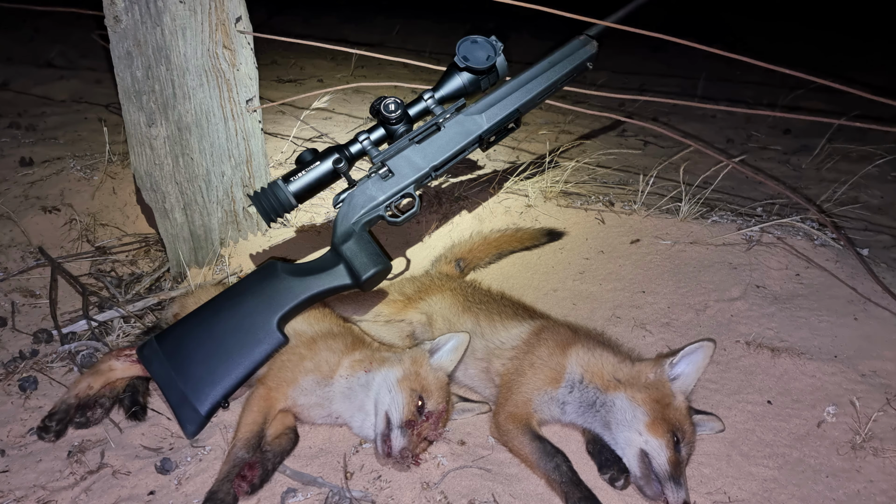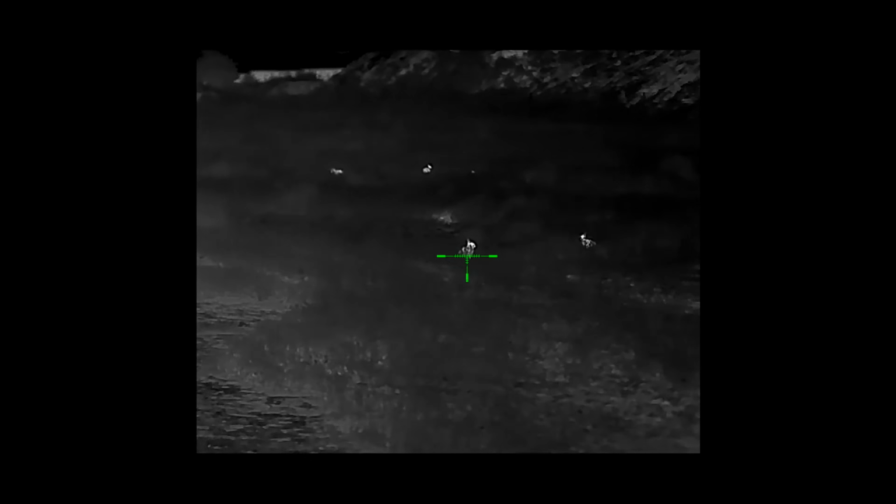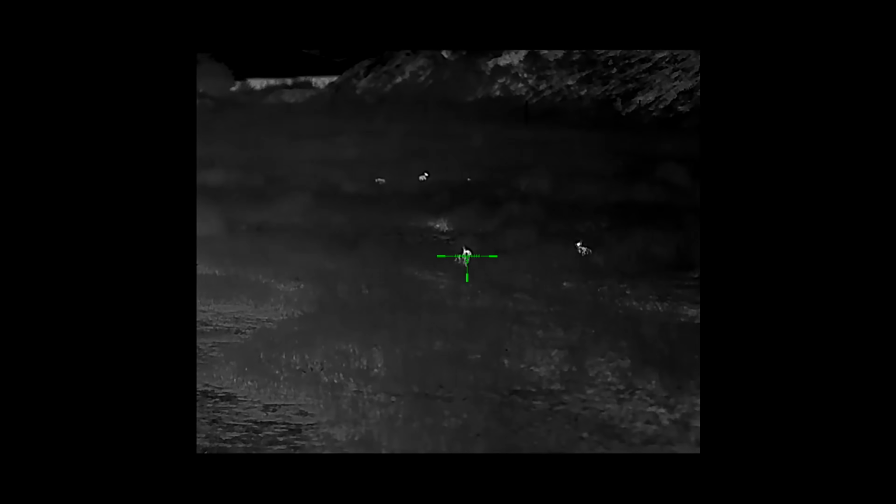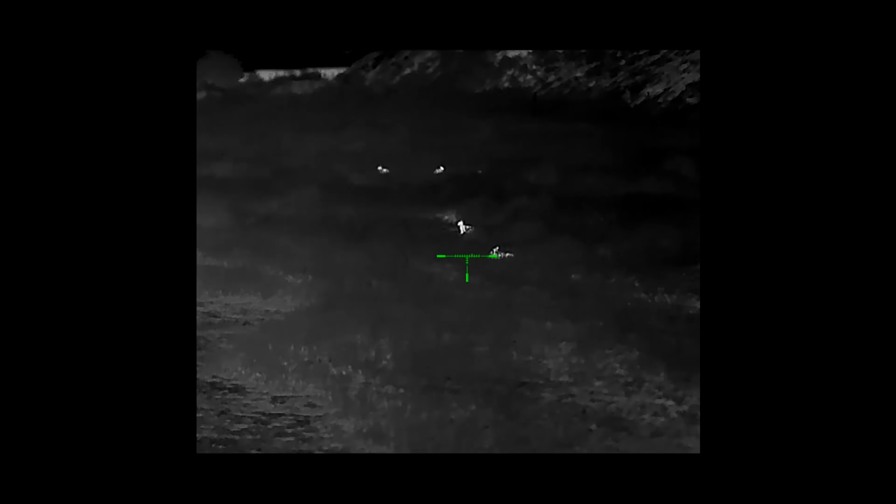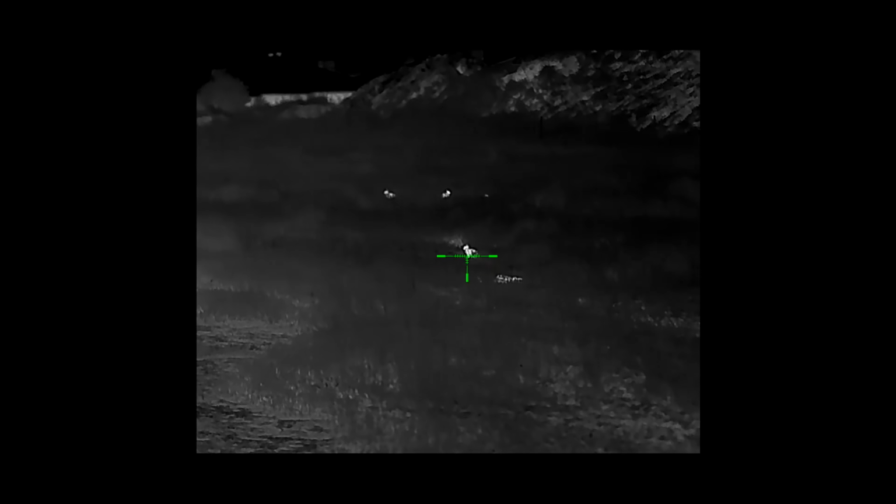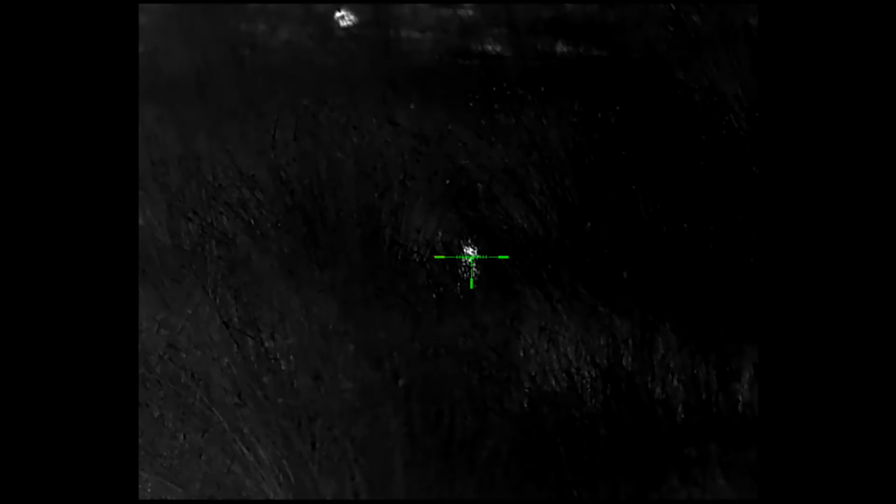Another big pro is that custom reticle. I said it would have been nice if there were ballistic calculators built into it. The fact that it can have a rangefinder is a pro for starters, so you can just know your distances. That's very nice. I might have to try that one day so I can do a bit of review and let you know. But the fact that you can have that on there is good.